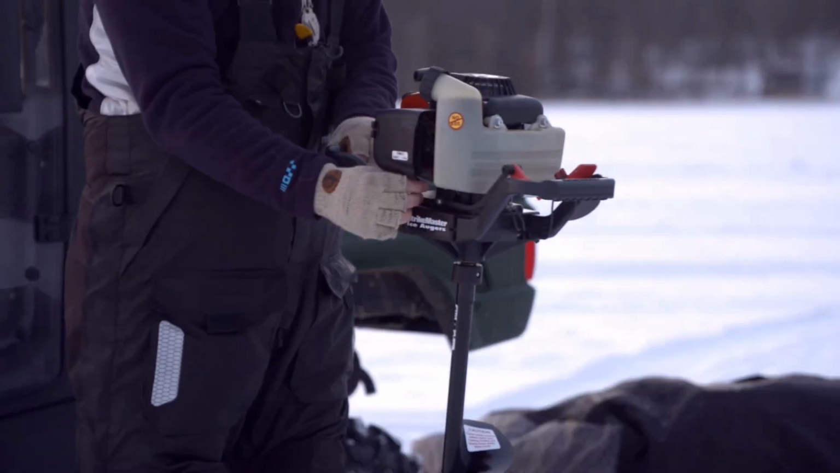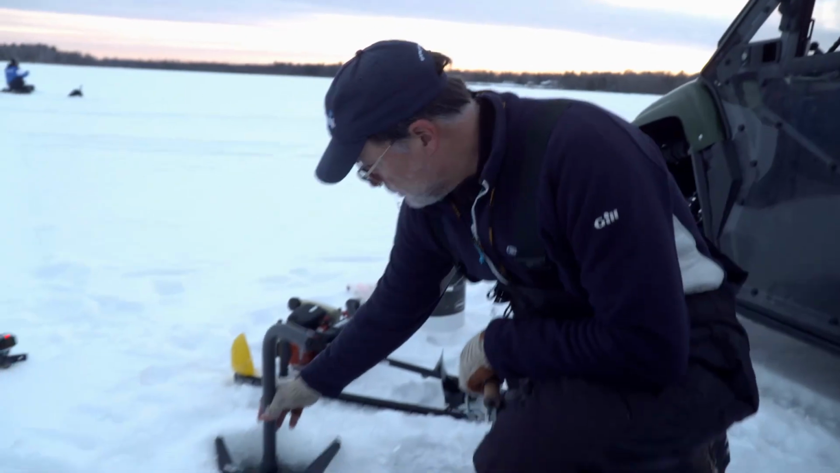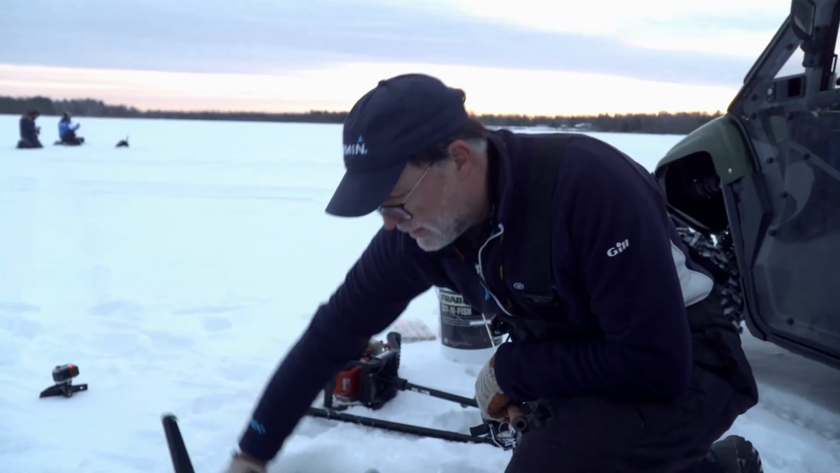So it's really changed ice fishing for the better in terms of making it a little easier to find the fish and just to have a little more fun. I mean, we can go to a traditional flasher here real quick and kind of show the same thing that we're looking at.